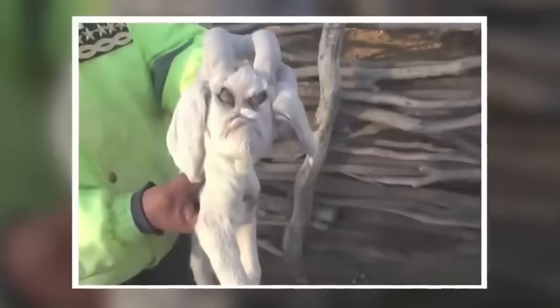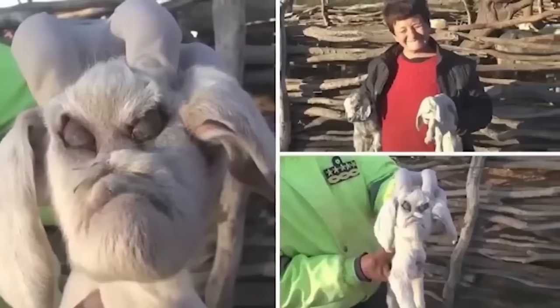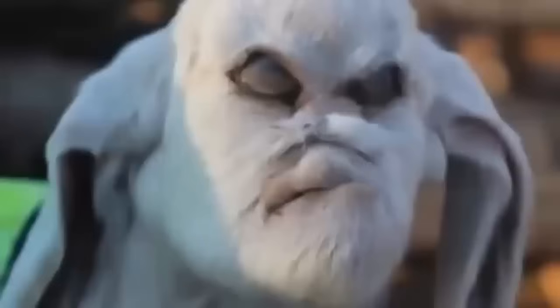When the folks in the town saw it, they thought something magical must have been involved in its birth. Some say it's just a weird birth defect, but most people are calling it a real-life centaur. We've seen some bizarre animal videos on the internet, but nothing quite like this goat with a human-like face.